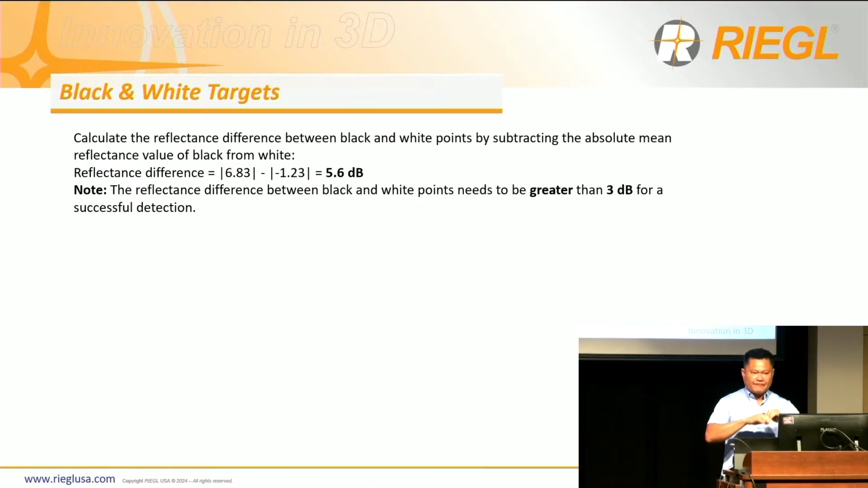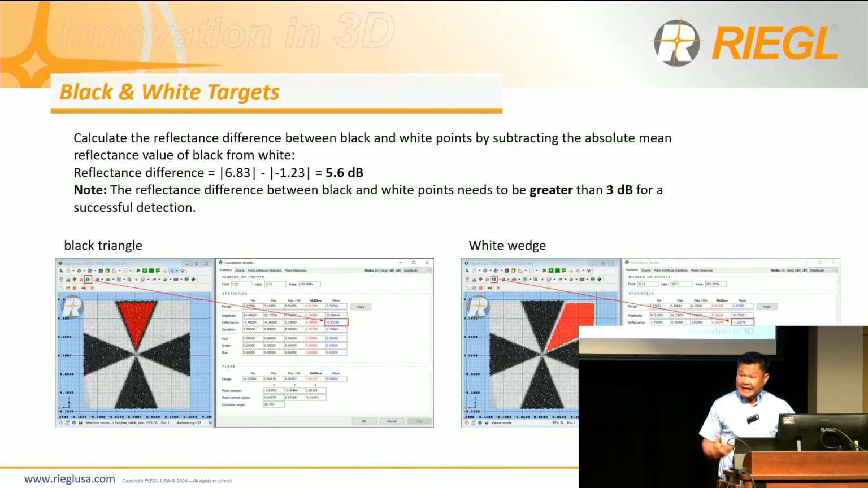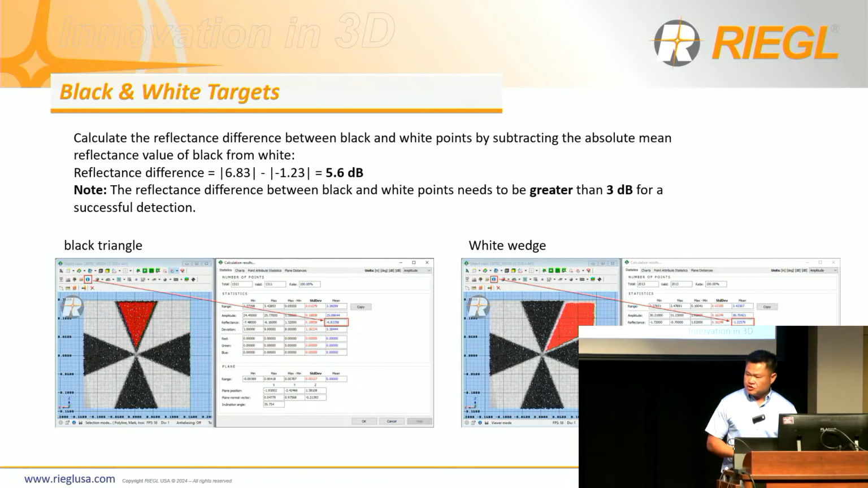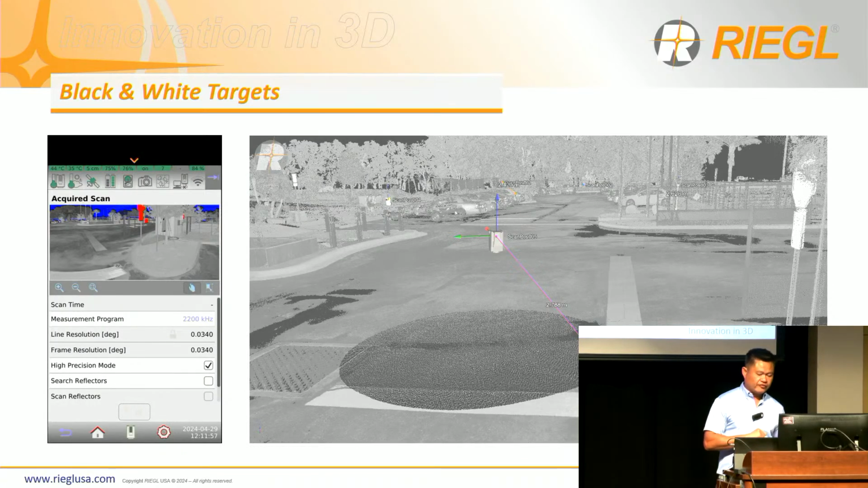You just, after you scan it, of course this is in the office post-processing, right? You then just have to select the black and look at the reflectance value, and then look at the white and look at the reflectance value on that, and subtract the black from the white. If it's greater than 3 dB, 3 decibel, the target could be used, and then you just take those values and put them right into the software, and it automatically detects it, which I'll show you the workflow here shortly.